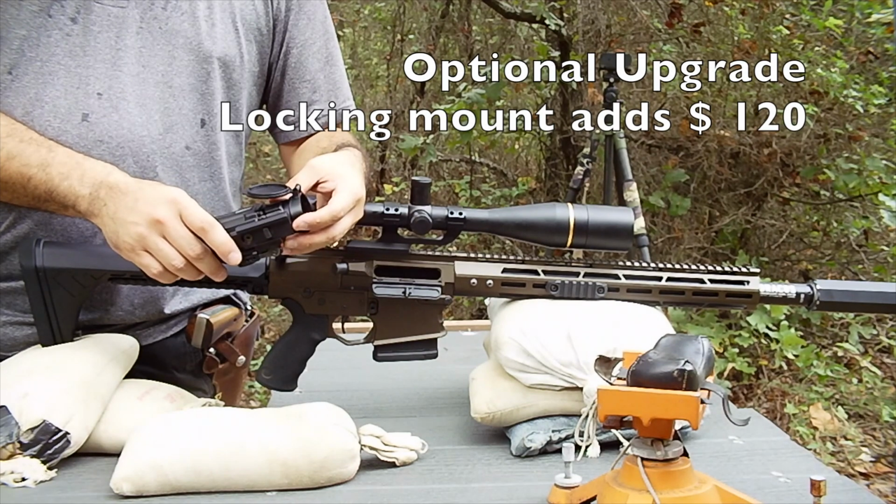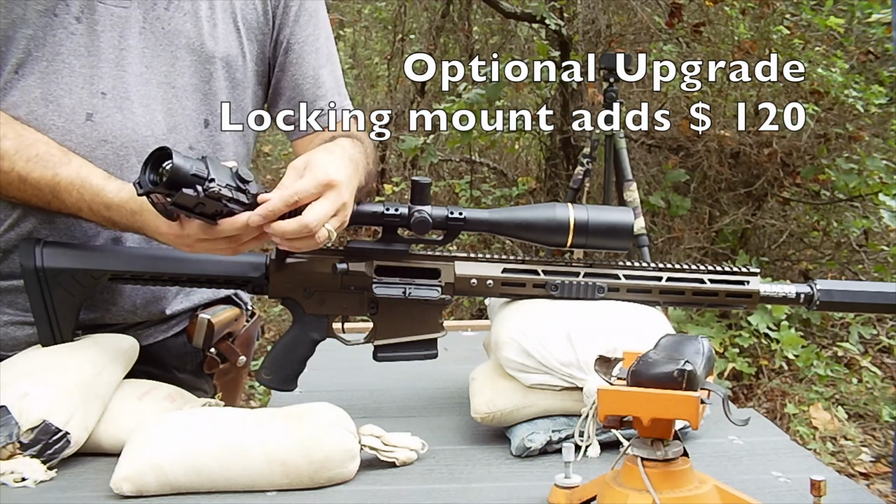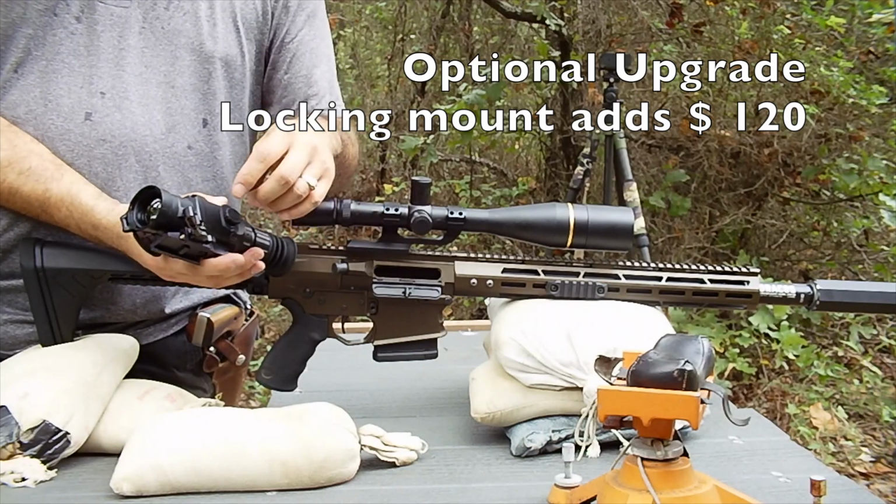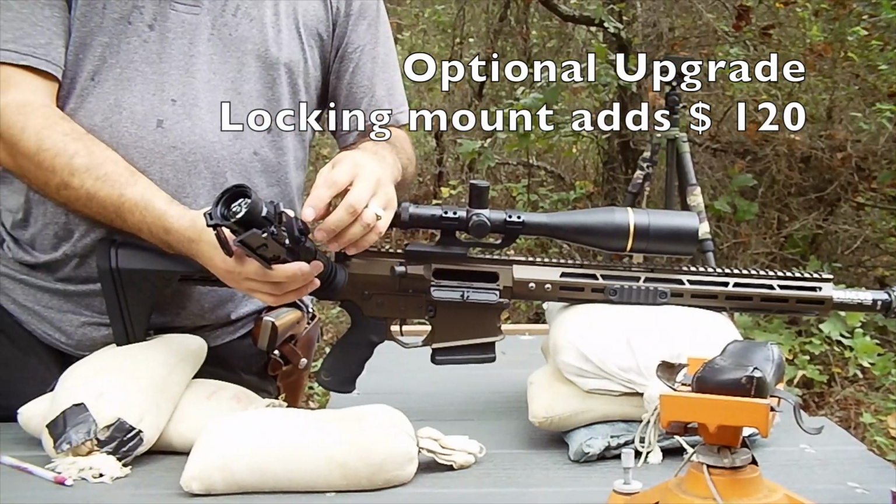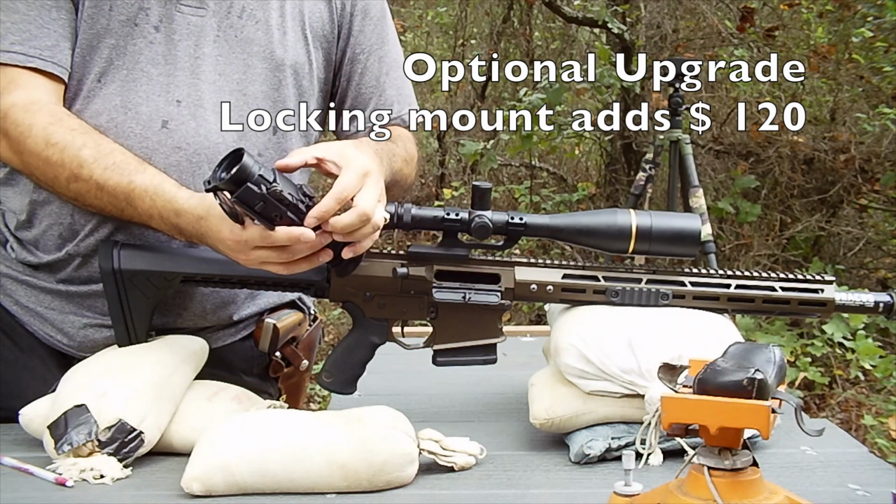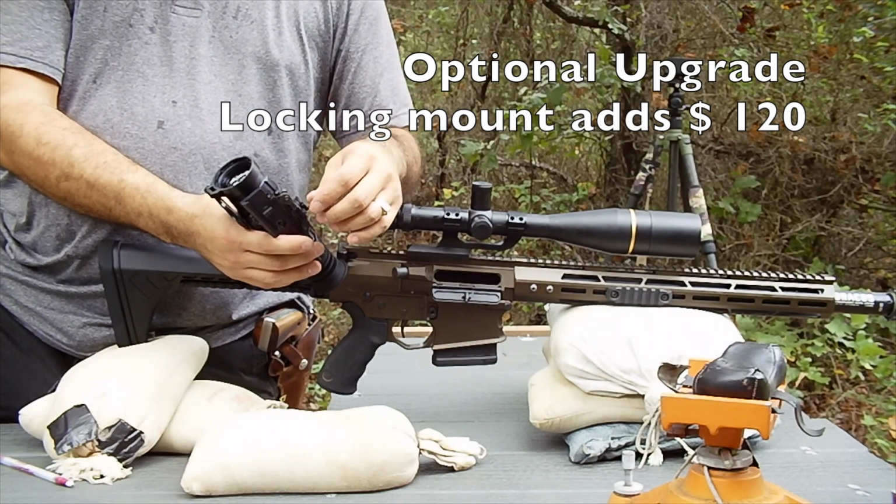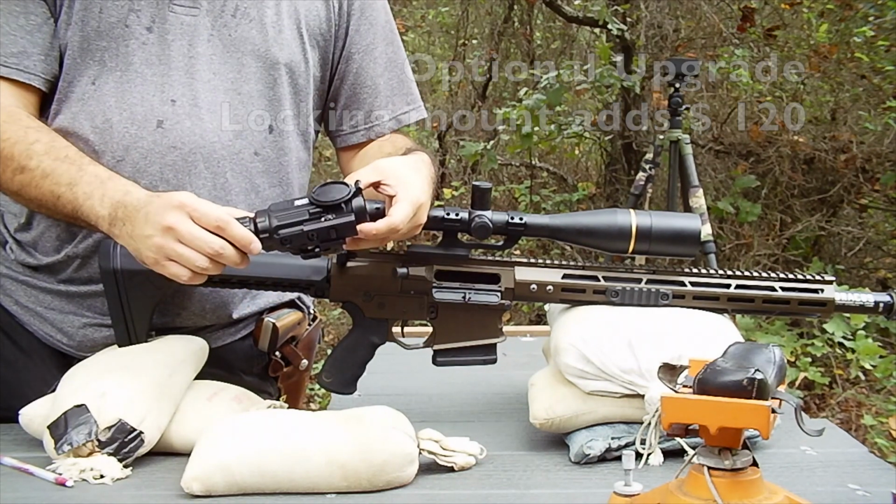The mount on this particular optic is a locking throw lever style mount. So we'll make sure that it fits nice and snug, and then when you lock it down, it has a mechanical push lock there to keep you from inadvertently disconnecting it from the gun.